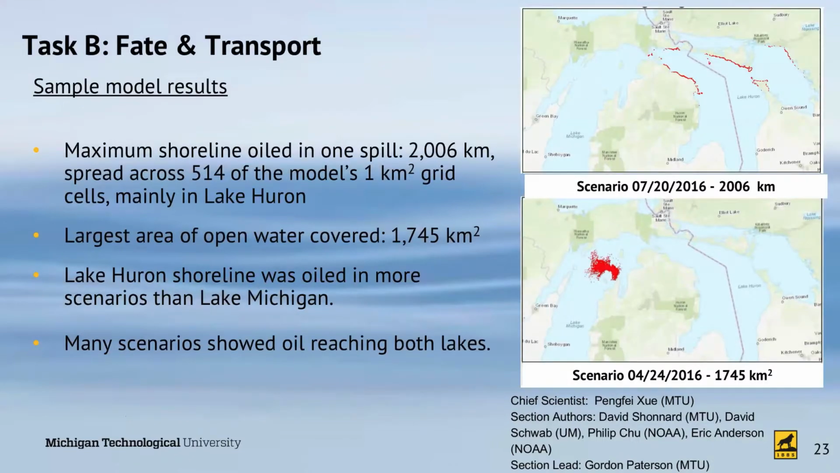Some sample results. The maximum shoreline oiled in one spill is 2,006 kilometers, spread across 514 of the model's 1 kilometer square grid cells, mainly in Lake Huron. The largest area of open water covered was 1,745 square kilometers.